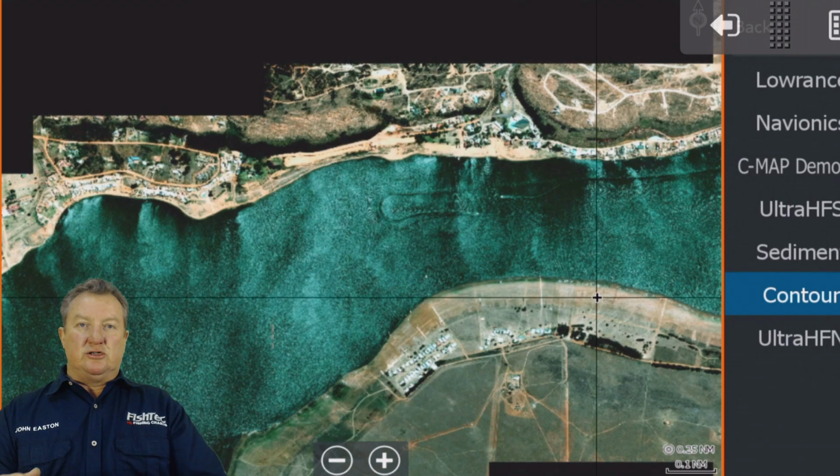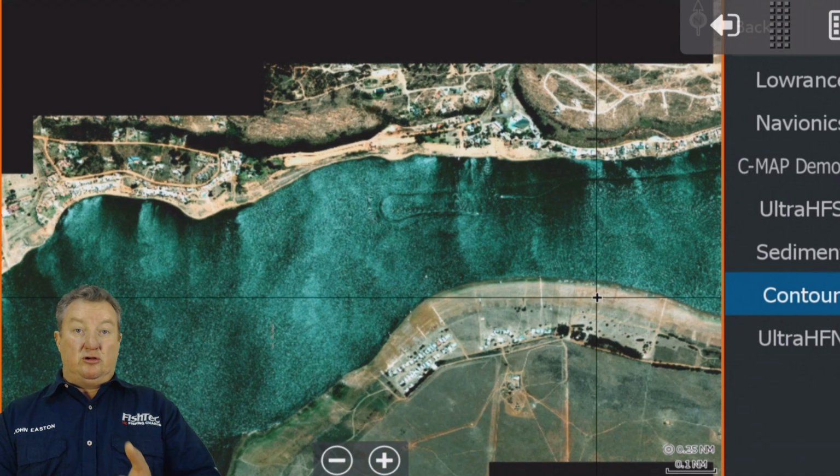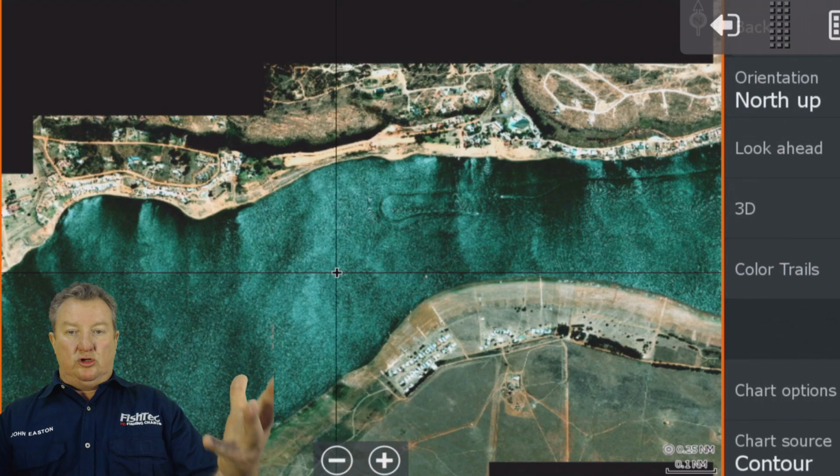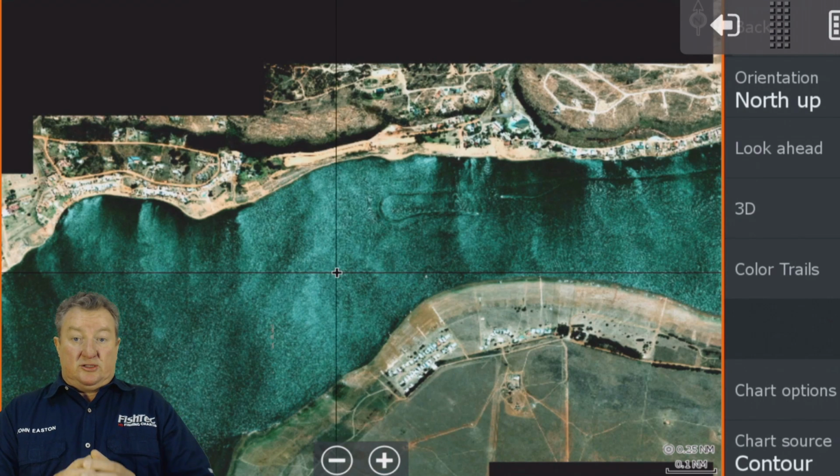So under contour, you've got bottom hardness, you've got contour, and you've got satellite all under the same one. So you don't have to accept all those different layers. I hope you guys like that. Maybe give me some feedback if you prefer them separate, but I'm trying it with Bronkhorst. I think it works well. Let's see how it goes. But let's see what you can do just with the contour chart alone.